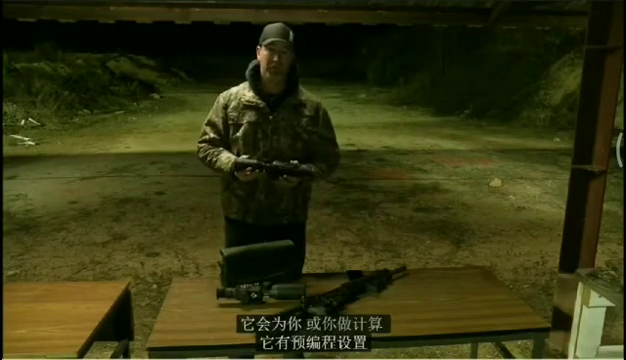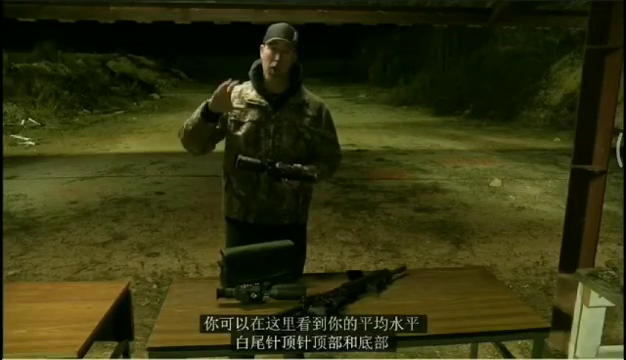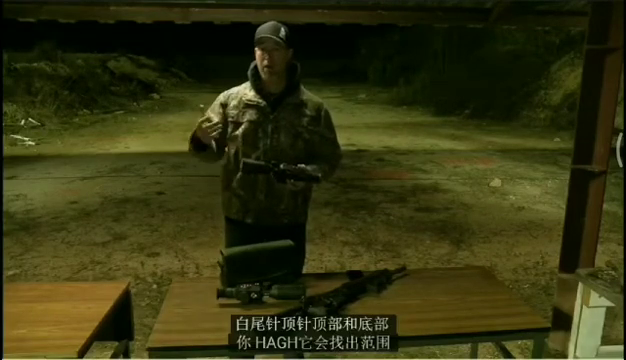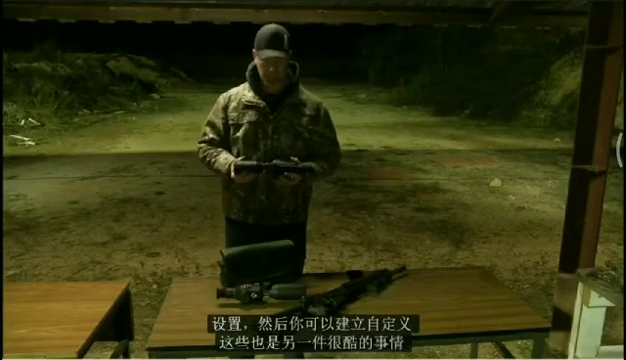Or it's got pre-programmed settings where you can look at your average whitetail. Pin the top, pin the bottom, and it'll figure out the range for you. Hog is another setting, coyote is another setting. And then you can build custom ones as well.